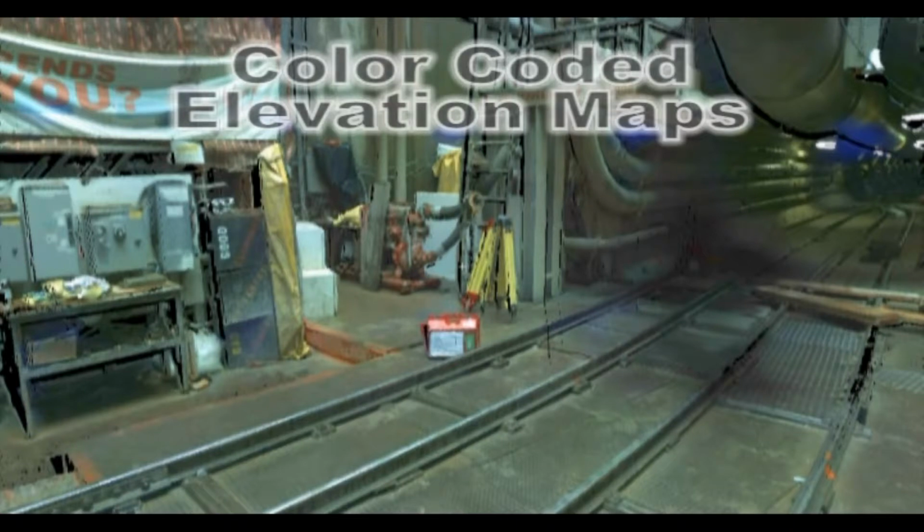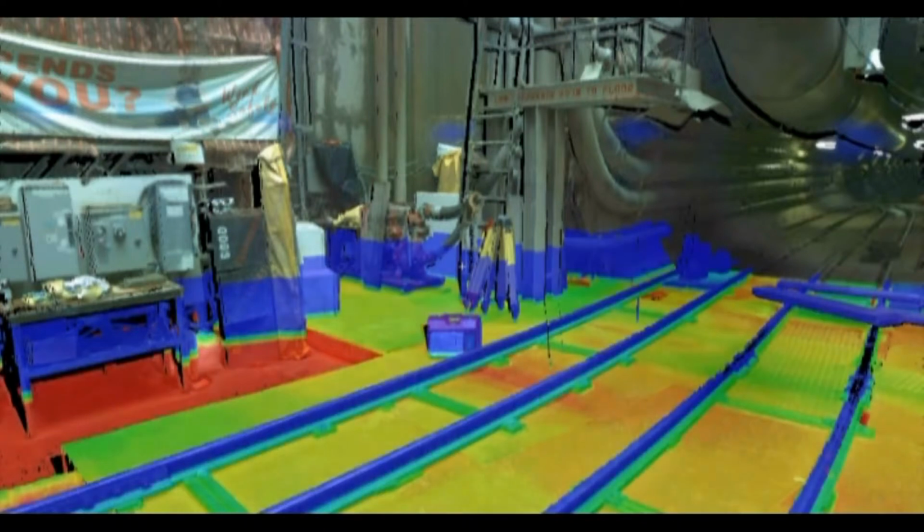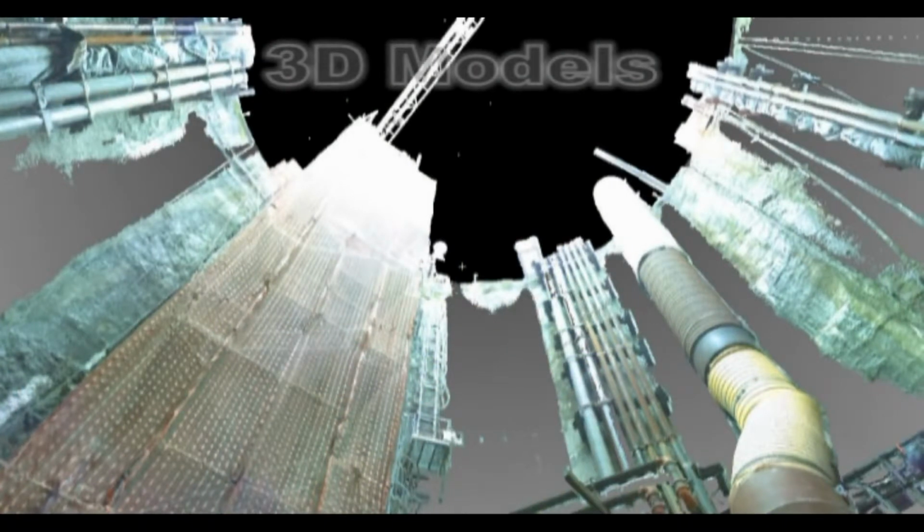Color-coded elevation maps. The point clouds can be displayed in many ways that allow for in-depth visual analysis that are not feasible with other methods. One example is a color-coded deviation or elevation map. These maps can display variations in the surface elevations over the entire target area down to fractions of an inch, allowing for quick identification of trouble areas like puddles and depressions, or analysis of the drainage over the entire surface.